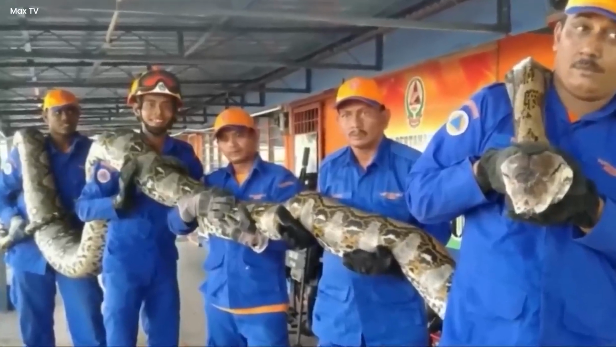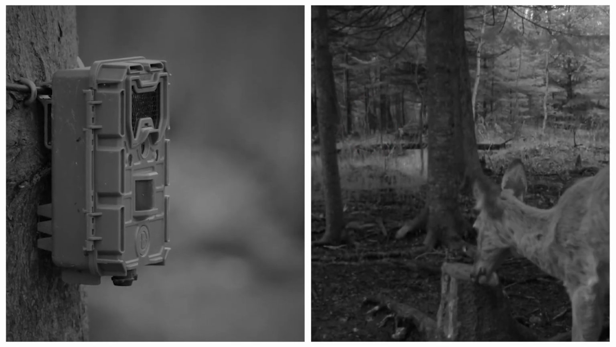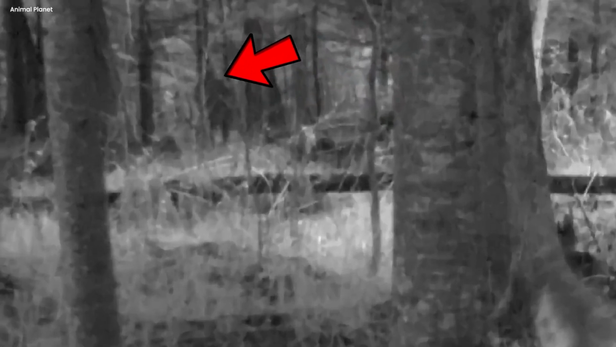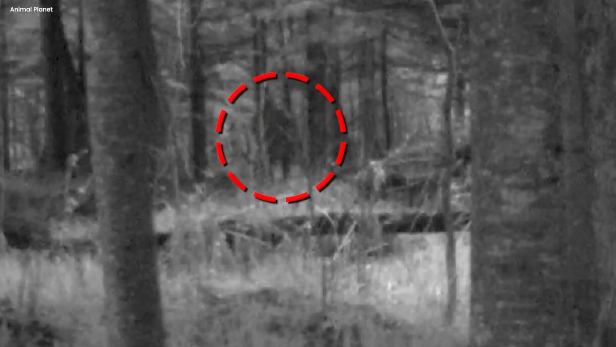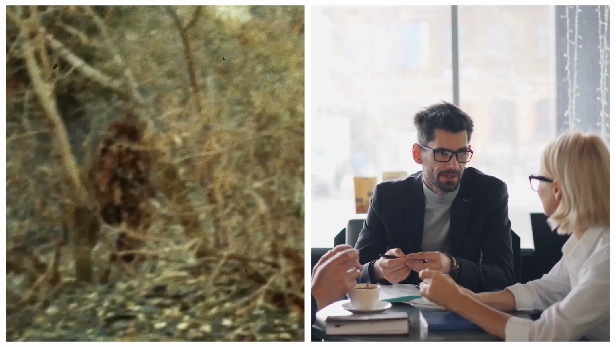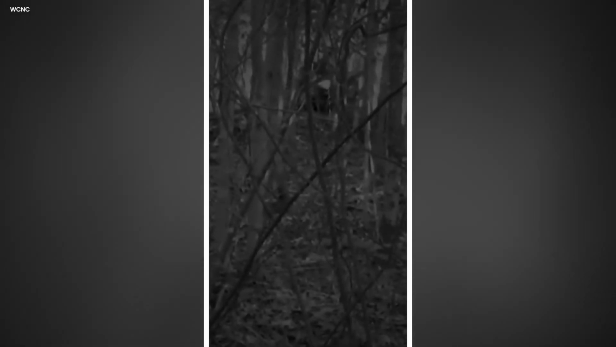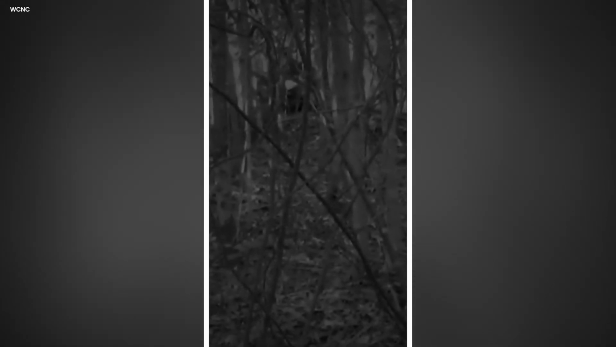Hidden Bigfoot enigma. The footage, recorded by a trail camera, unveils an intriguing sight: a Bigfoot figure skulking in the distance, partially obscured by the trees. This compelling imagery reignites the age-old inquiry into the existence of these enigmatic creatures. As debate continues, some ponder whether Bigfoot still roams the wilderness, while others speculate on their potential extinction. The tantalizing glimpse captured in the video revitalizes discussions about these elusive beings, leaving us to contemplate the possibility that they might persist in remote corners of the world, or remain a fragment of folklore and mystery.